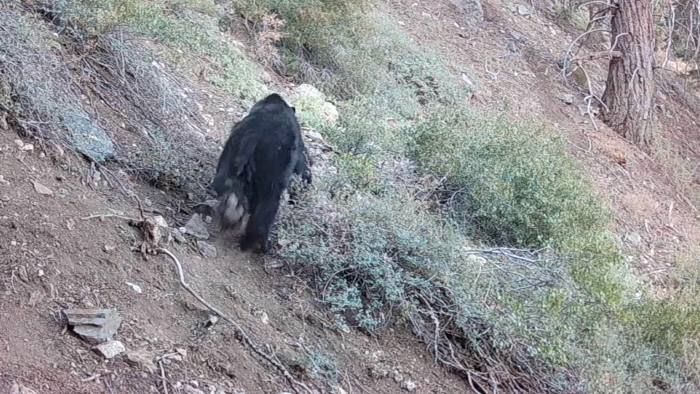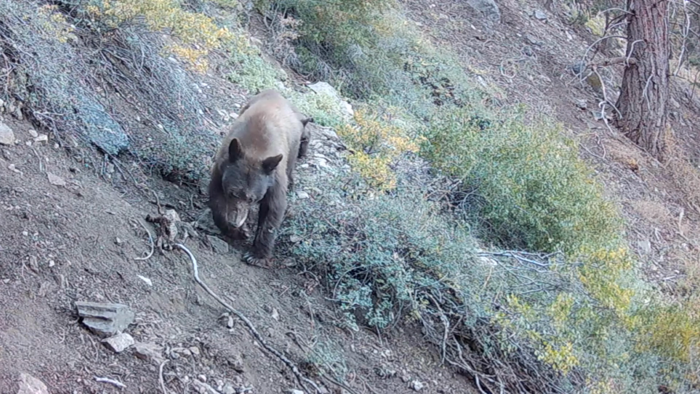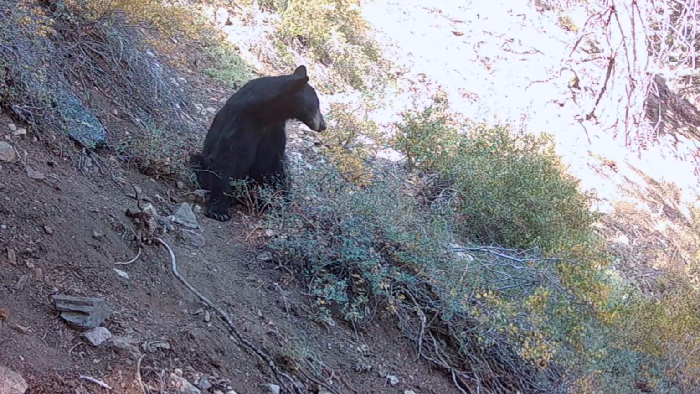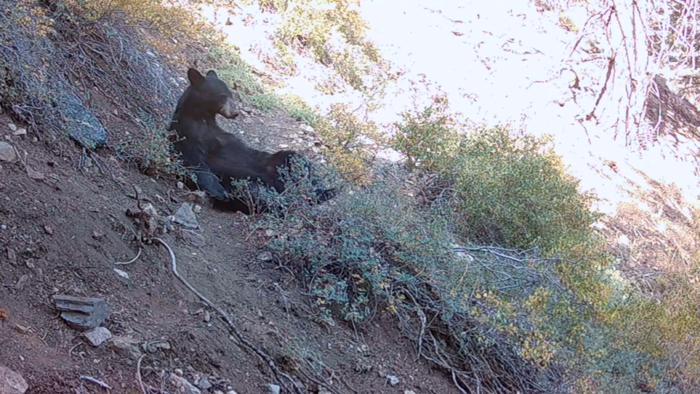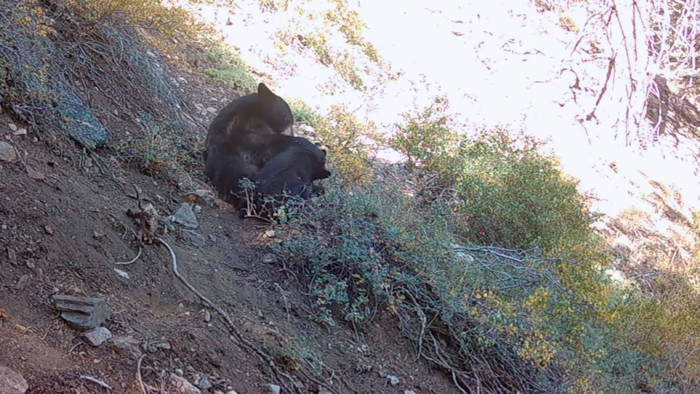You'll notice here the camera angle has shifted pretty significantly. Those cubs try real hard every year to rip my cameras down, and they end up moving it. Another cinnamon sow. She's got a cinnamon cub and a black cub with white patch. Just another one of the sows. I had a lot more deer on camera last year. I think the huge uptick in bear was pretty detrimental to the deer this year. Pretty cute to see a cub playing with a sow.